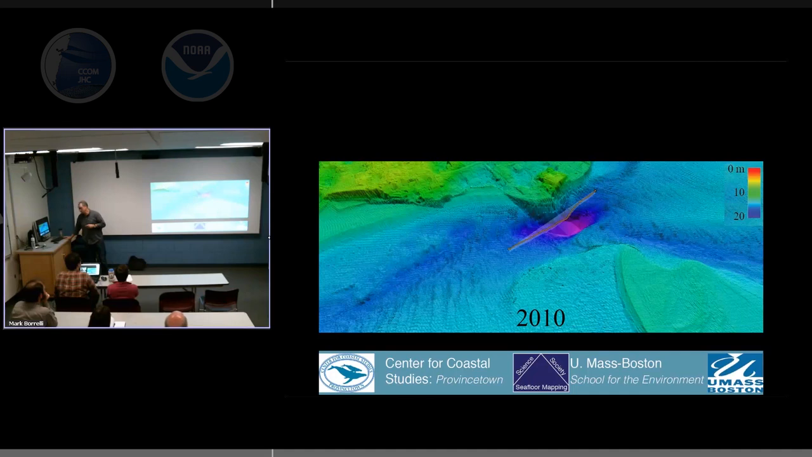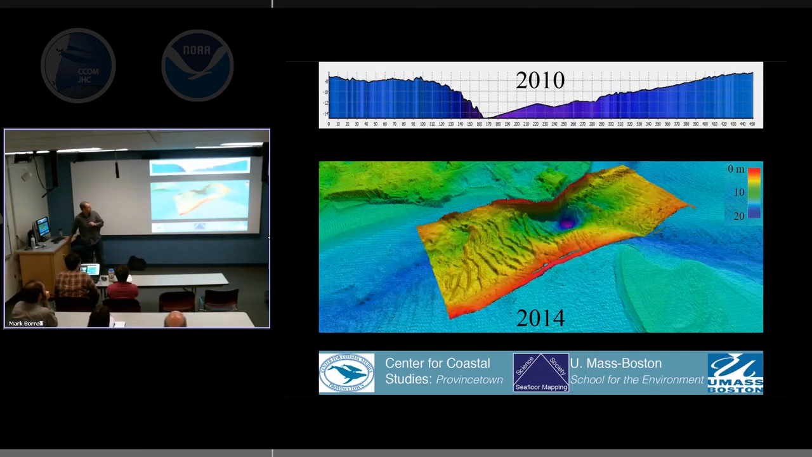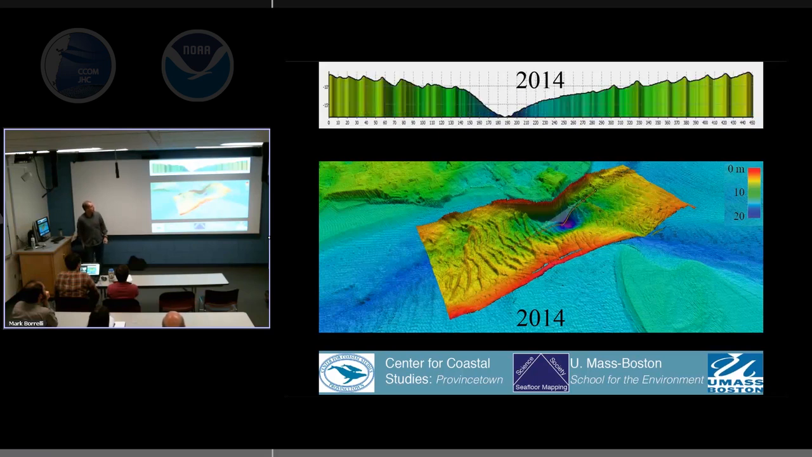This is 2010. Draw a profile. That's our profile of 2010. We did the same thing with the 2014 data. We have that. Any grad students here? Which way is sediment transport going? If I ever do a textbook, this is going in here. It's going both ways, right? Bed form's going that way, bed form's going this way. It's really cool. One's flood, one's ebb, right next to each other.